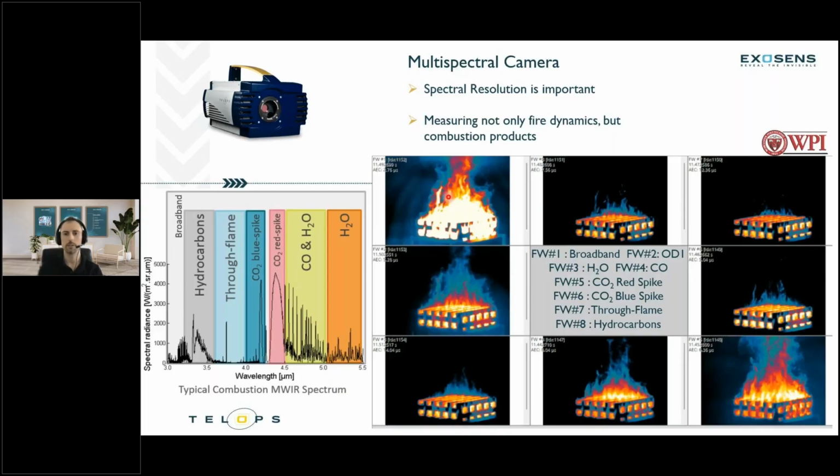So you see the full intensity of the fire itself. Filter wheel 2 would be an optical density filter, so you'll see a little bit less intensity since that's filtering out intensity. And after that, this particular filter is observing only the H2O in the scene right here. So you're not going to see as much, but this will show you the water content that you're looking at. And then these next two on the bottom here are carbon dioxide filters.